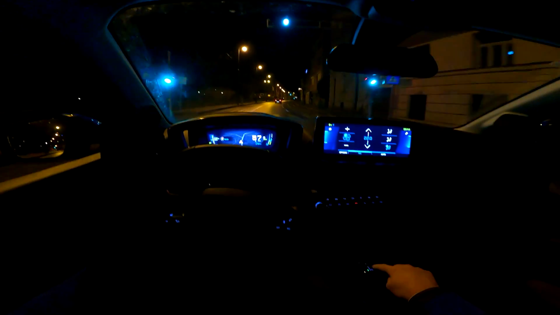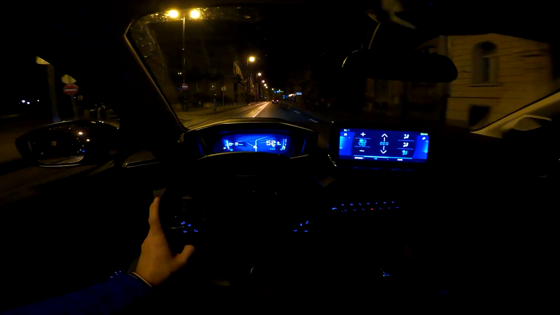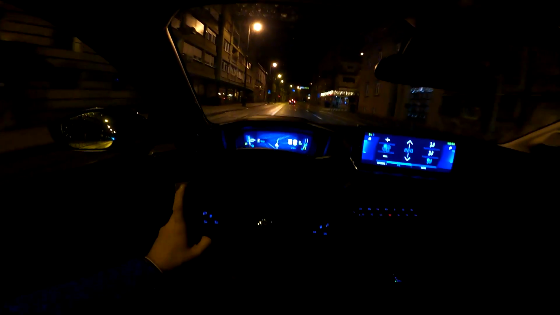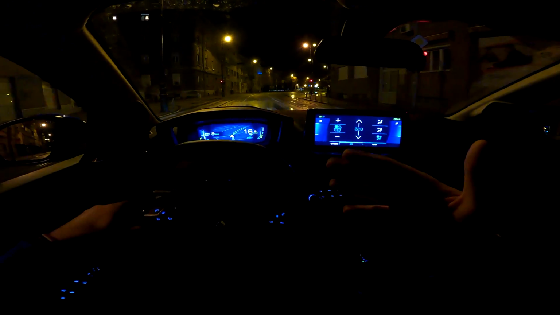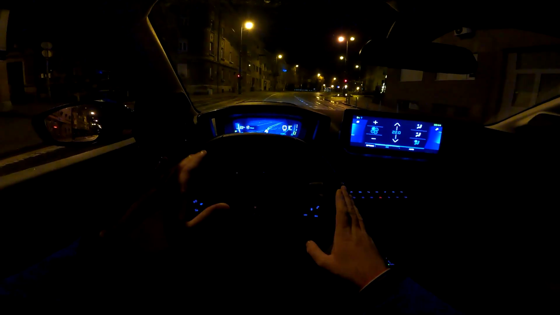I also do need to mention the B mode. It is the mode for maximum recuperation of the energy. You just press the gear lever towards you. We are now in B mode, and I will demonstrate what's happening. Now I just release the throttle, nothing else is happening. I'm not braking, the car is braking, and we come almost to a complete stop.